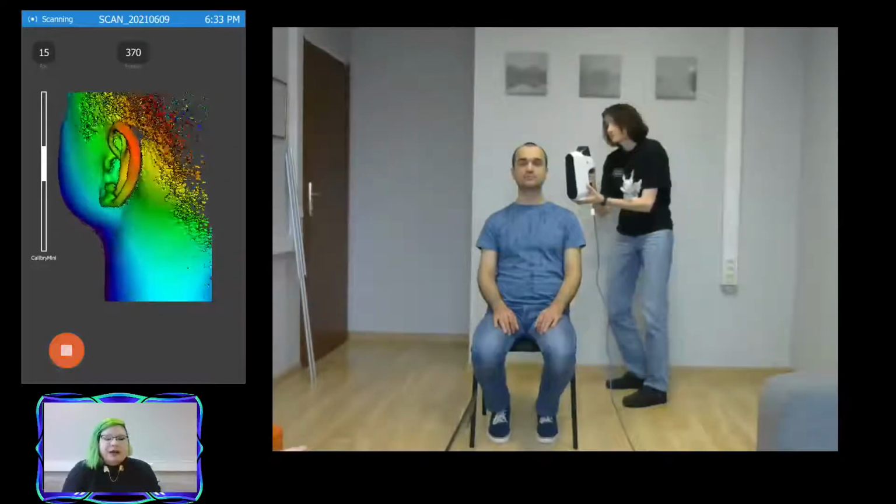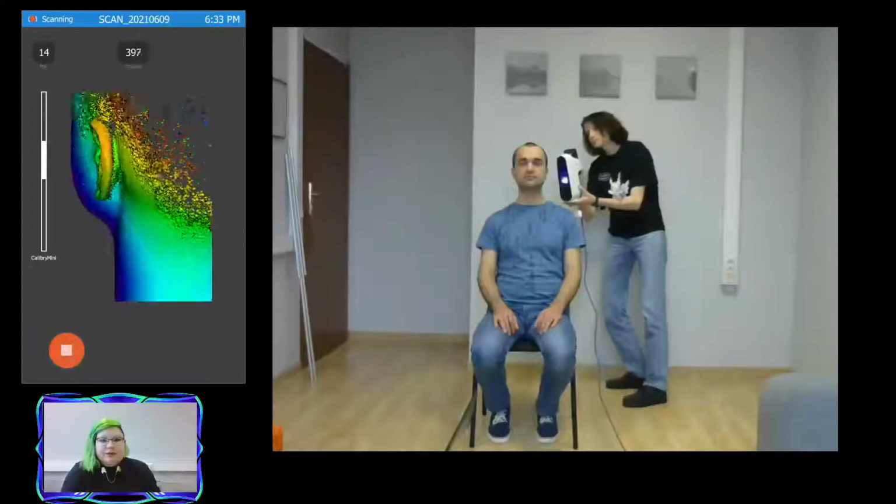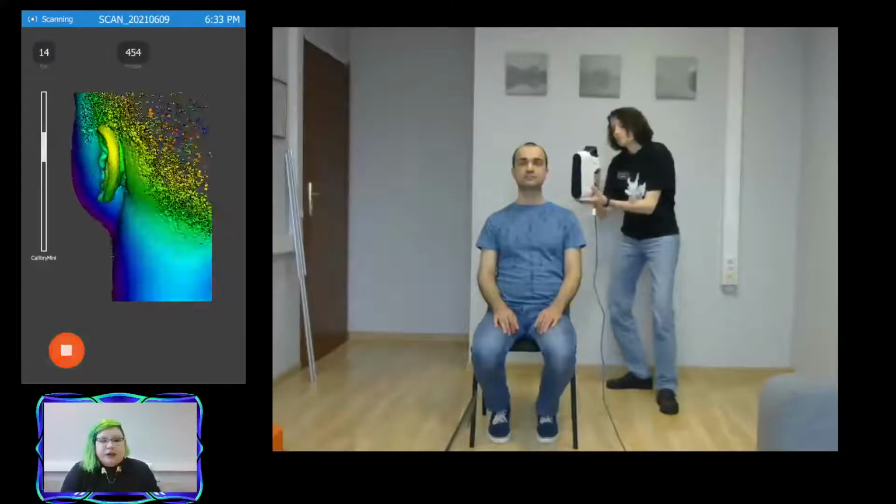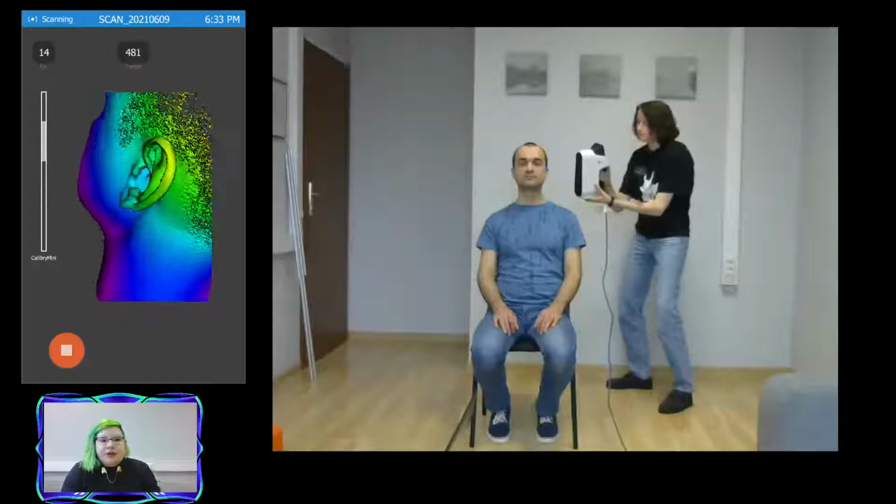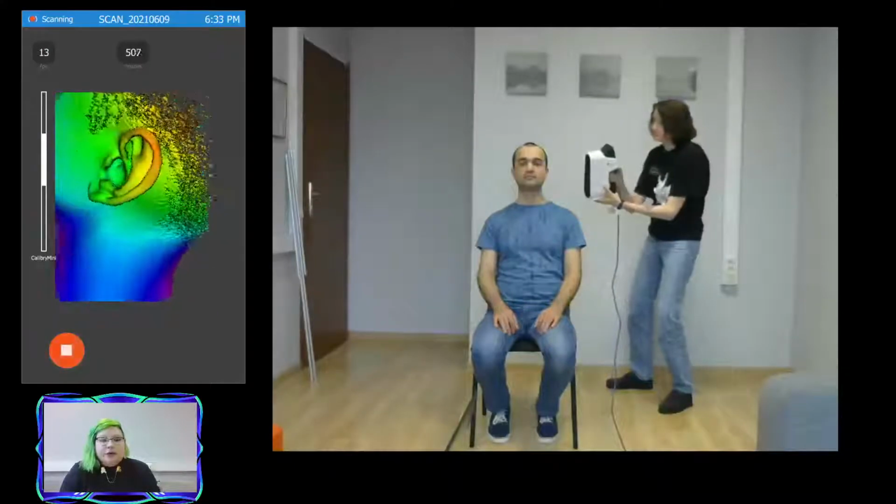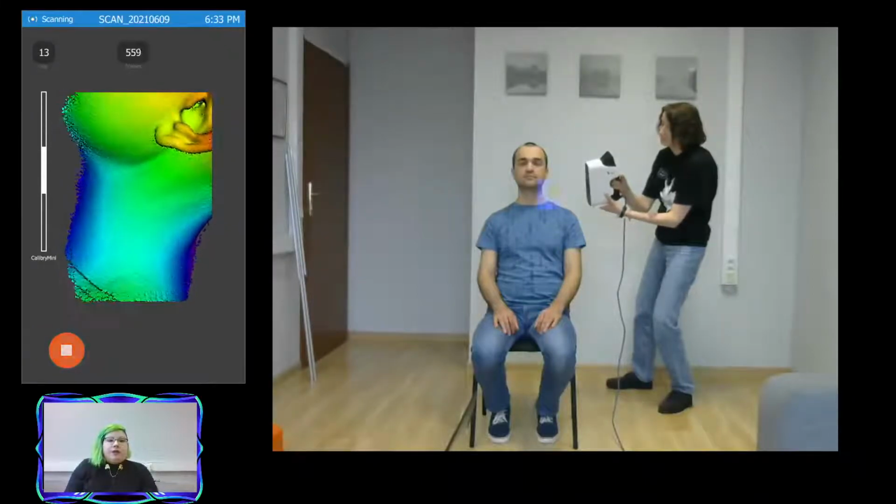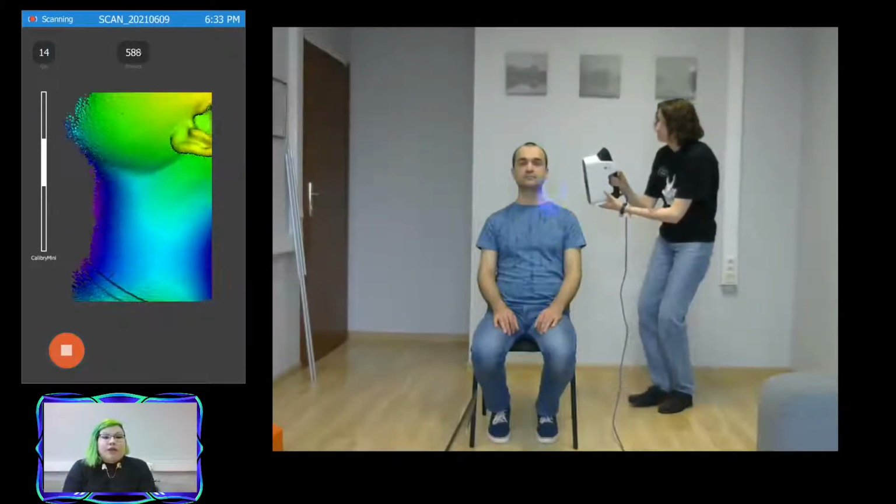We are seeing a color map to show us the distance from the object. Again, if we get too close, it will become red. If we get too far away, it will become blue. So you always want to make sure that you're in the green zone so that you will not be losing tracking while you scan.